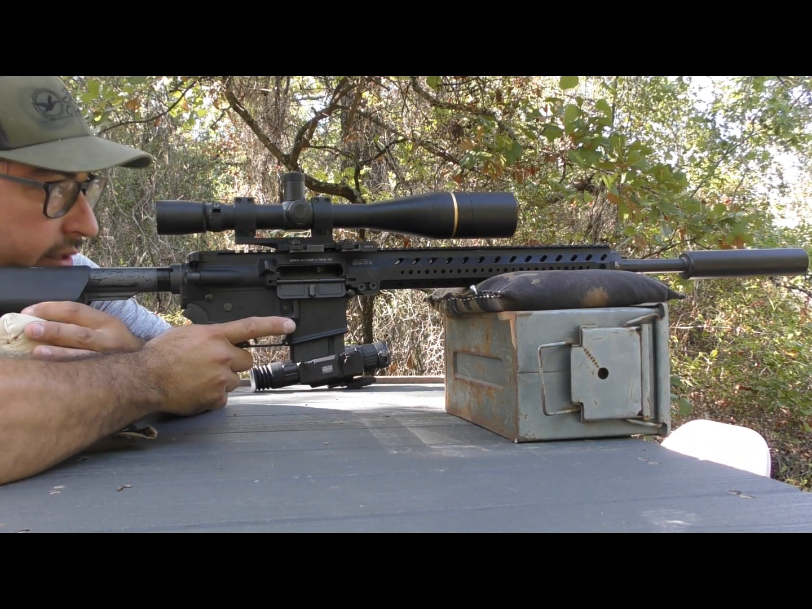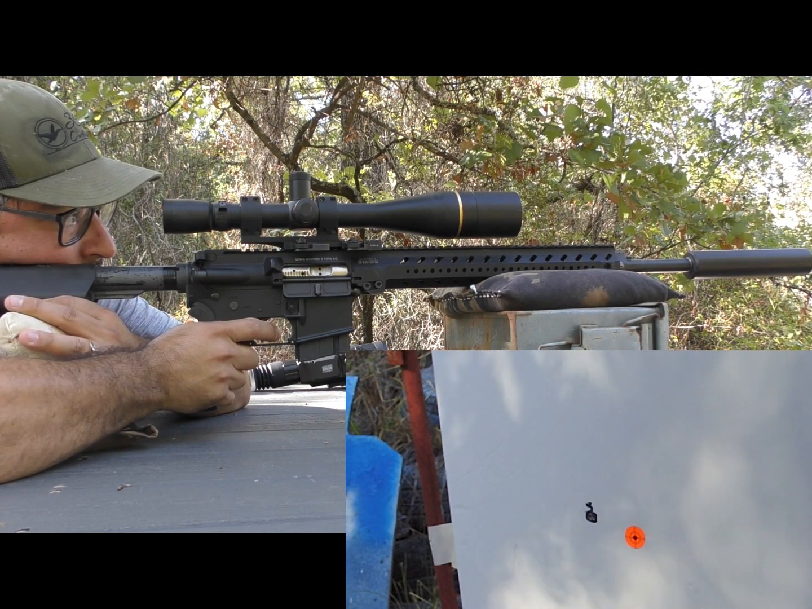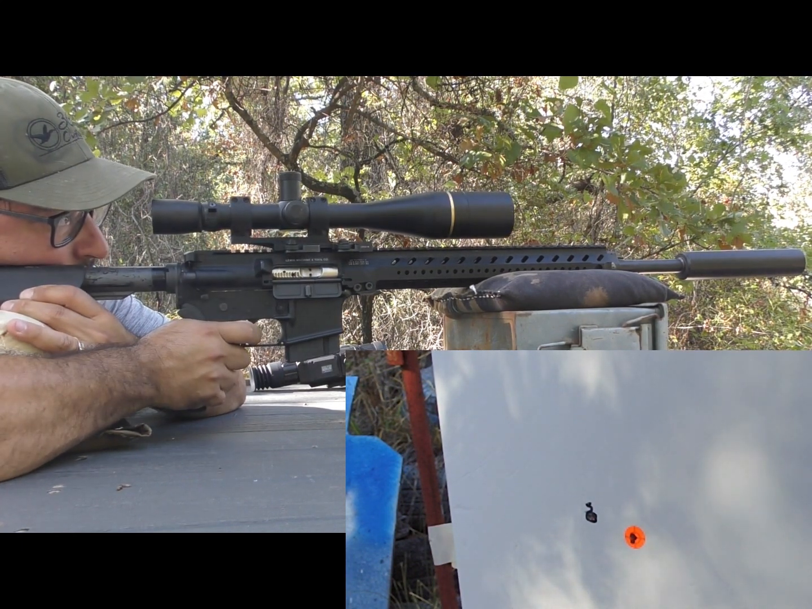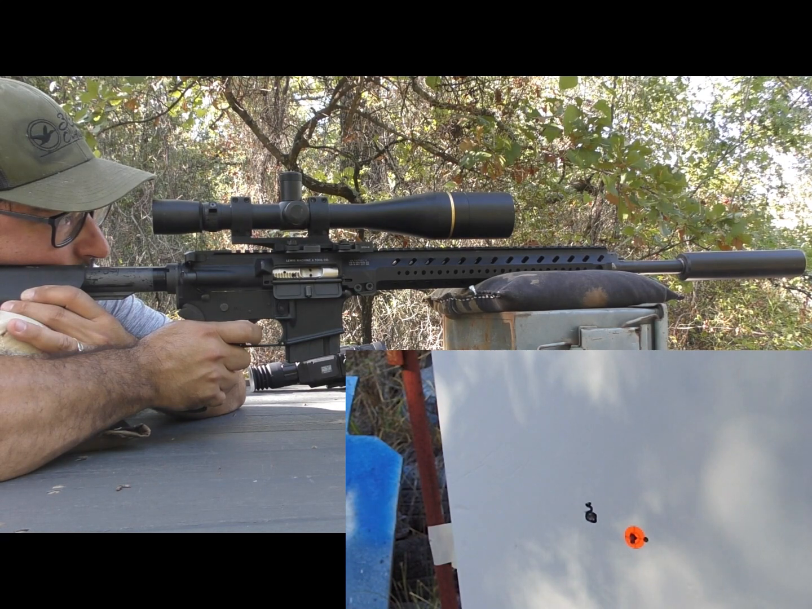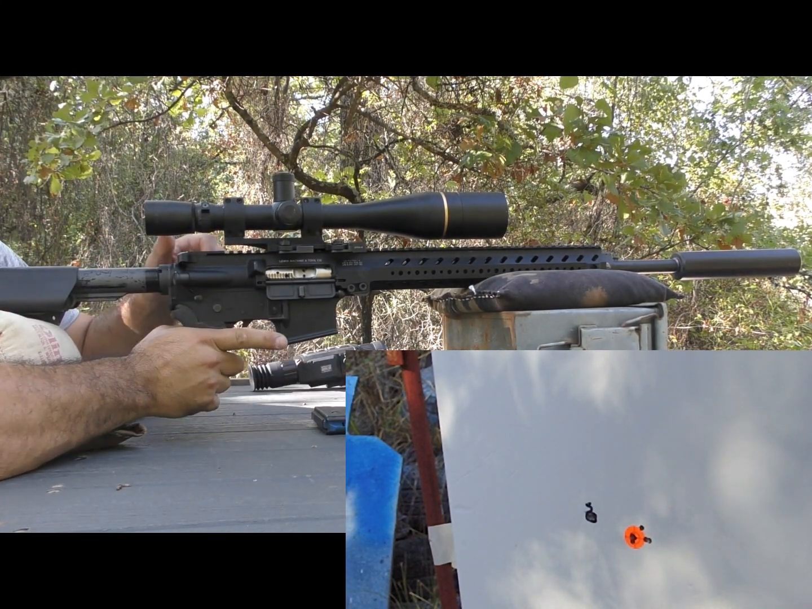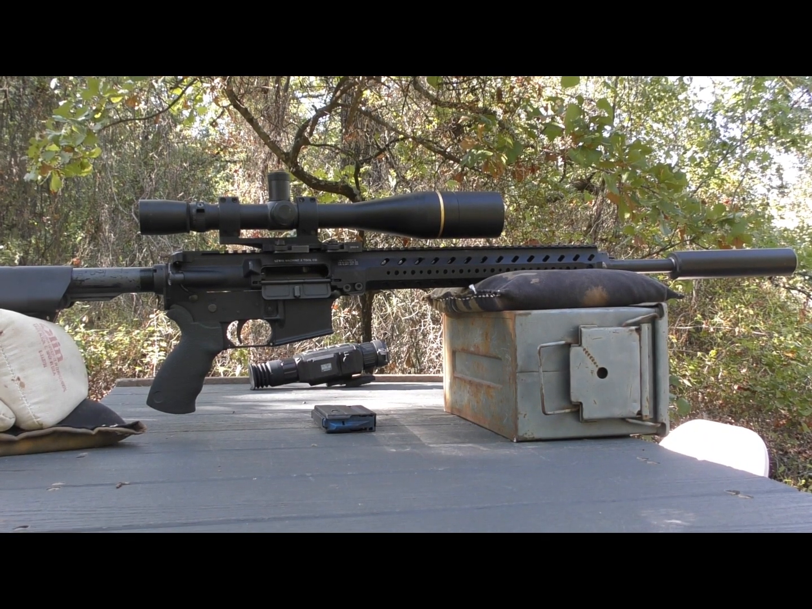I will try to run a target camera as well, so you can see the impacts real time. 5 shots. All right, we'll go down and take a look.